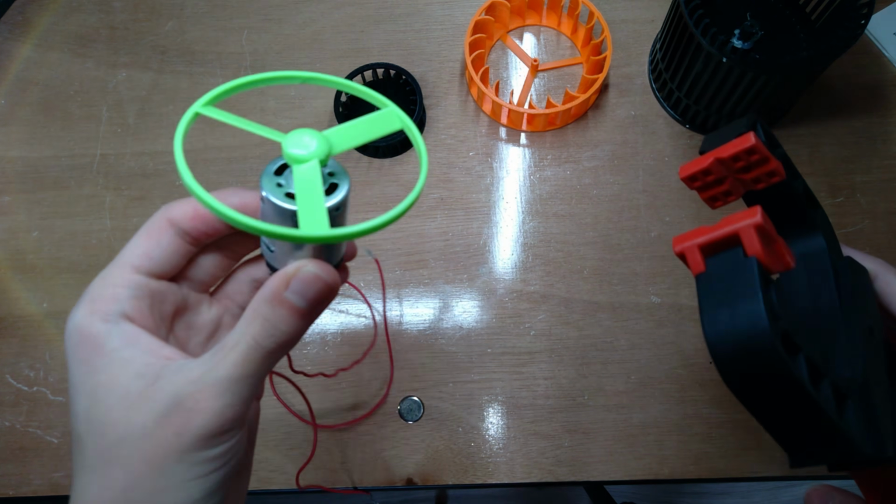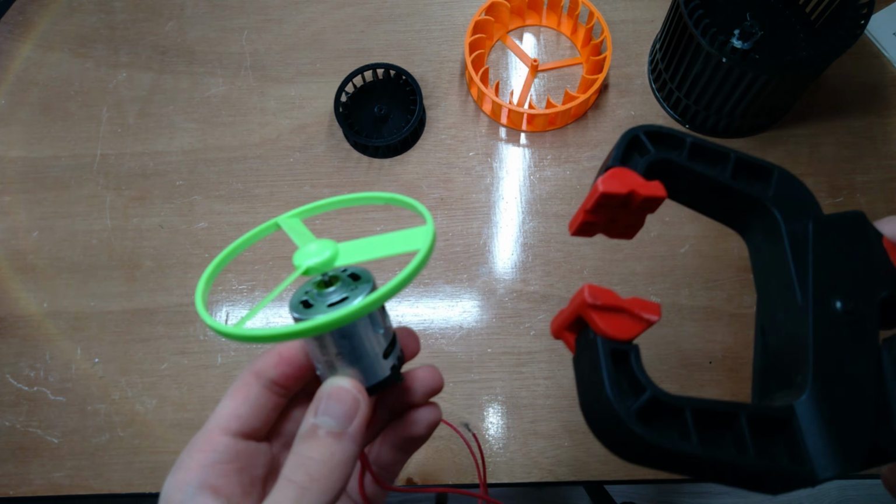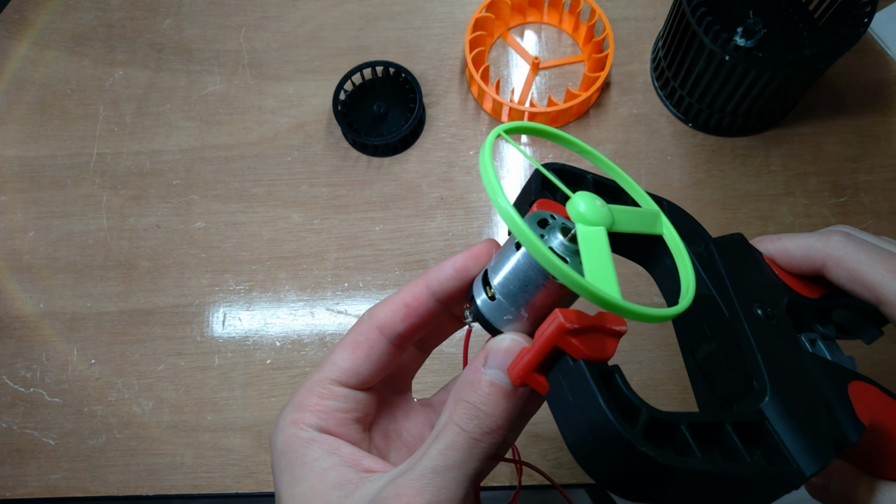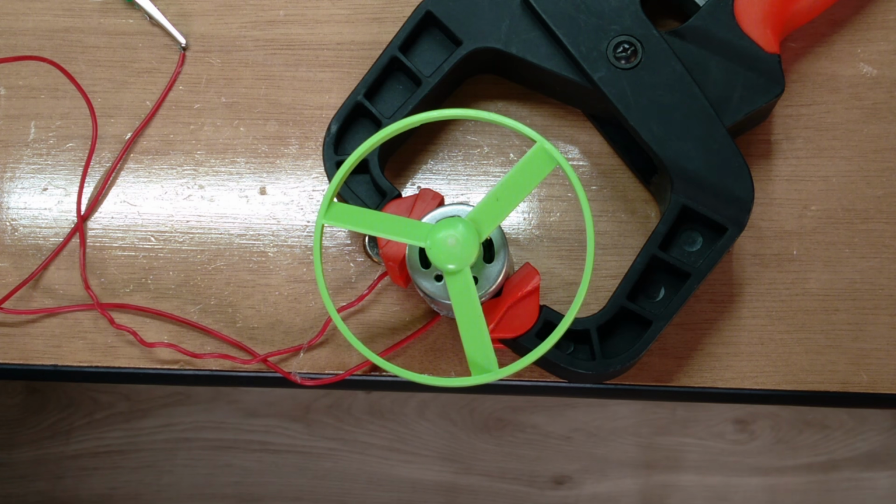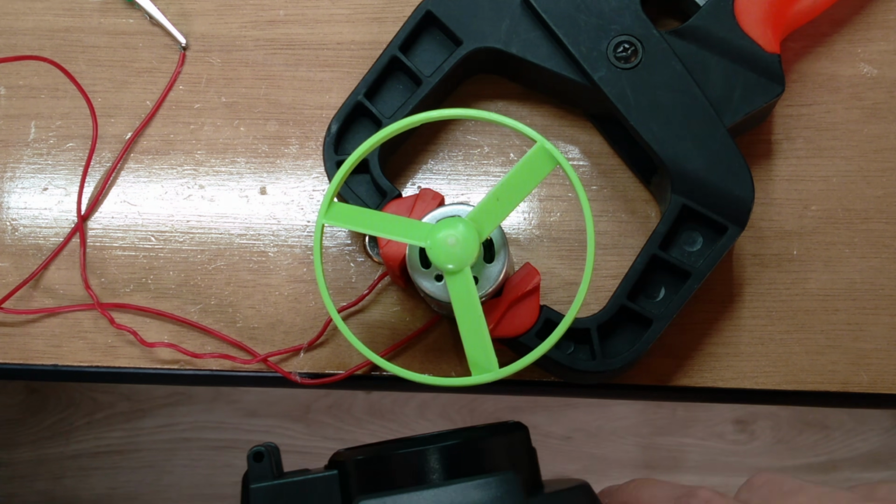To hold the motor in place, I'm going to use a clamp and not my hand because my hands are warm. The clamp stays around room temperature. Now it's time to turn the motor on. To measure the heat coming out of the motor, I'm going to use the thermal camera and aim it into one of the vents on the side.